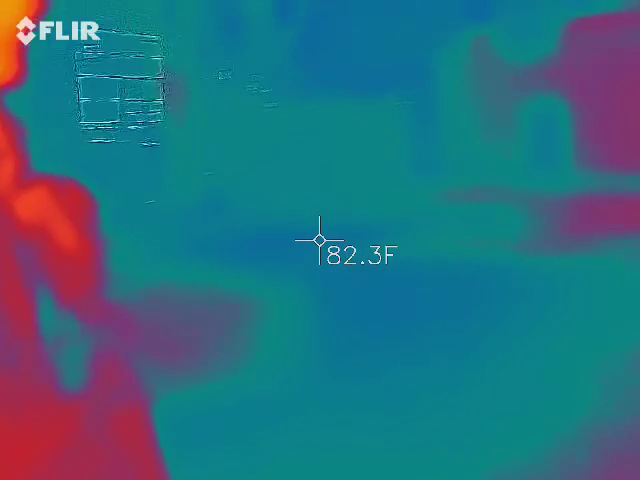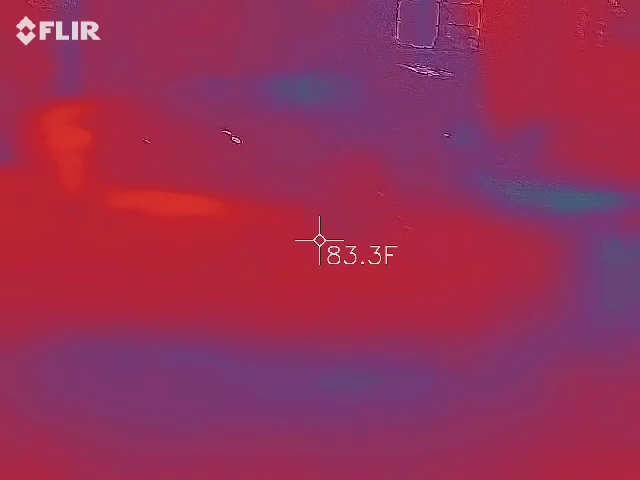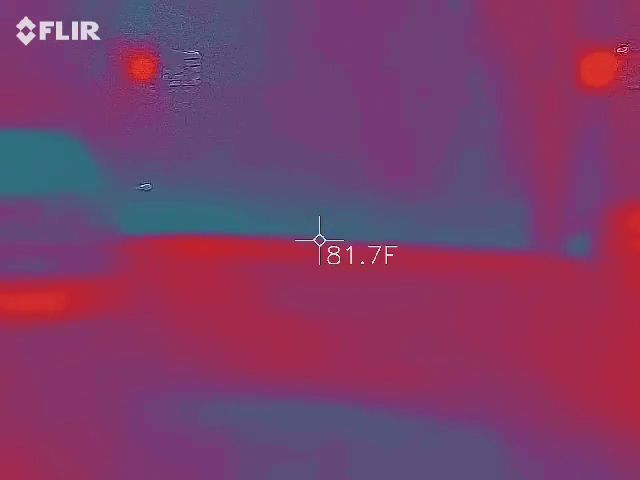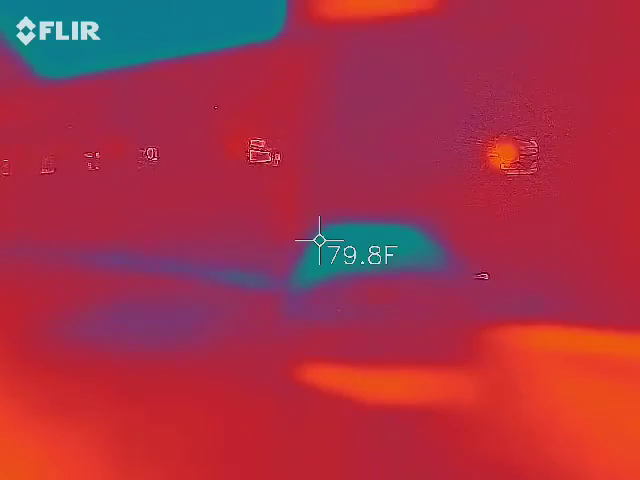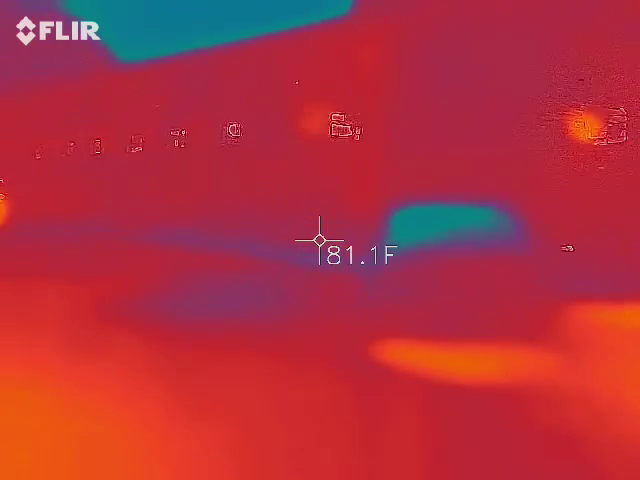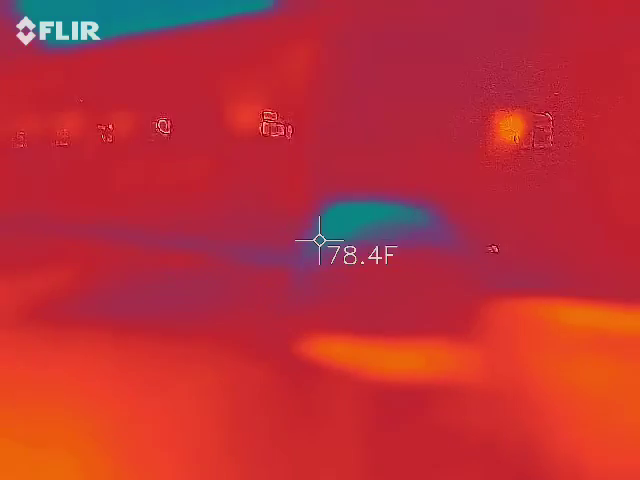So at that point, you're the hottest thing, and everything around it. A little bit cooler, 78 right by that car there. On the car, essentially 78.